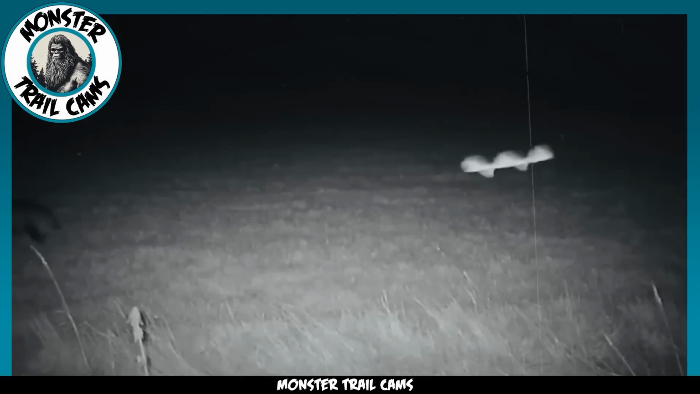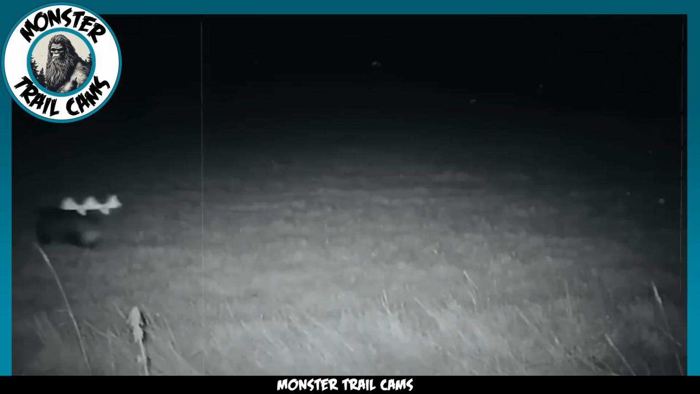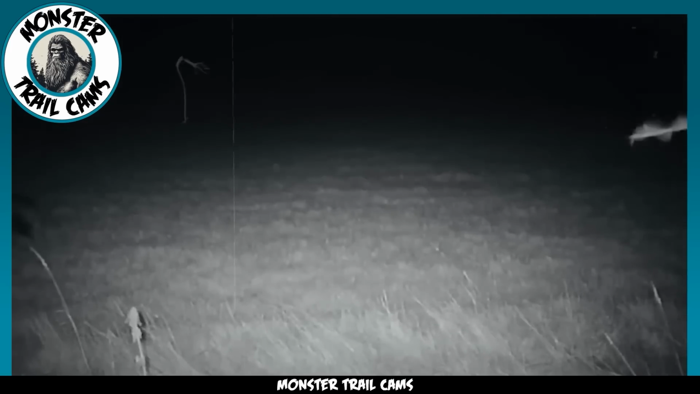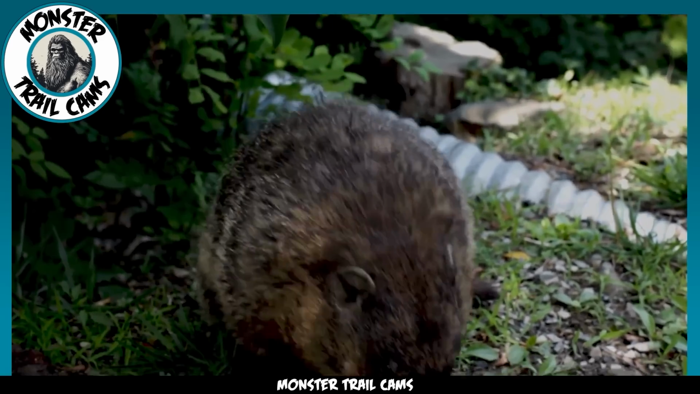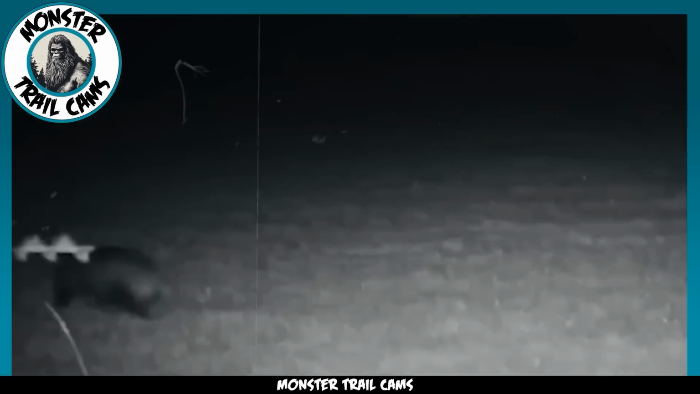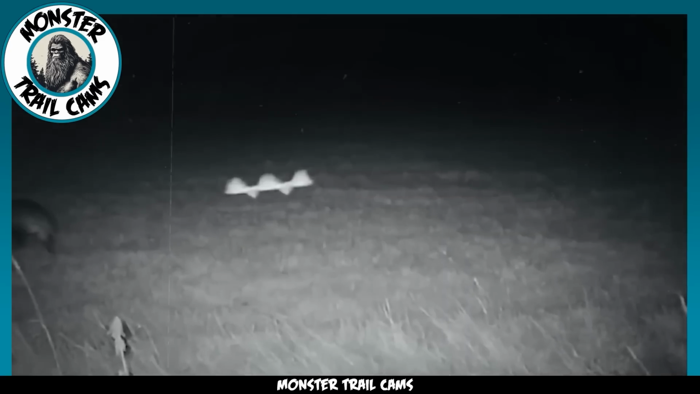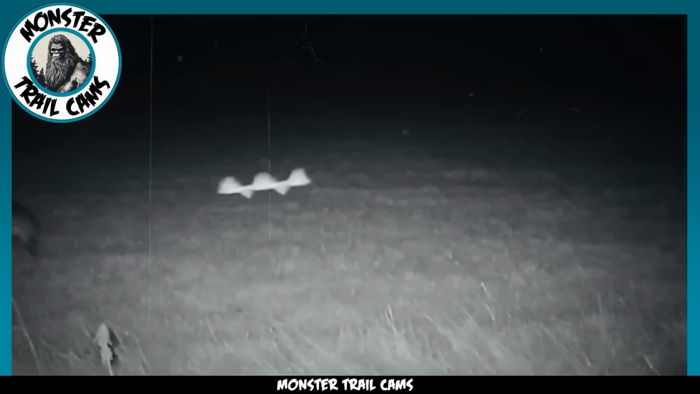As the camera rolls, an animal ambles into the frame from the right-hand side. Its gait is unhurried, and its form, though somewhat obscured by the angle and lighting, suggests that it might be a badger or perhaps a groundhog. This in itself is a charming, albeit ordinary sight. However, it is not the terrestrial wanderer that has catapulted this footage into the realm of the extraordinary.